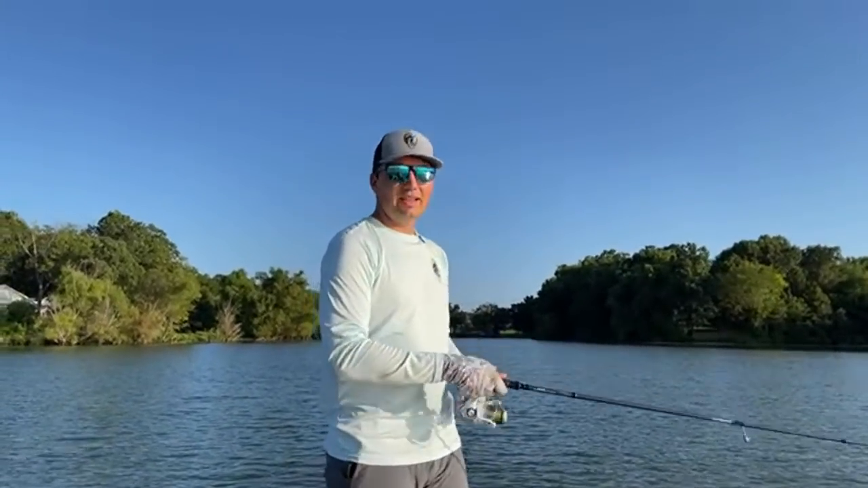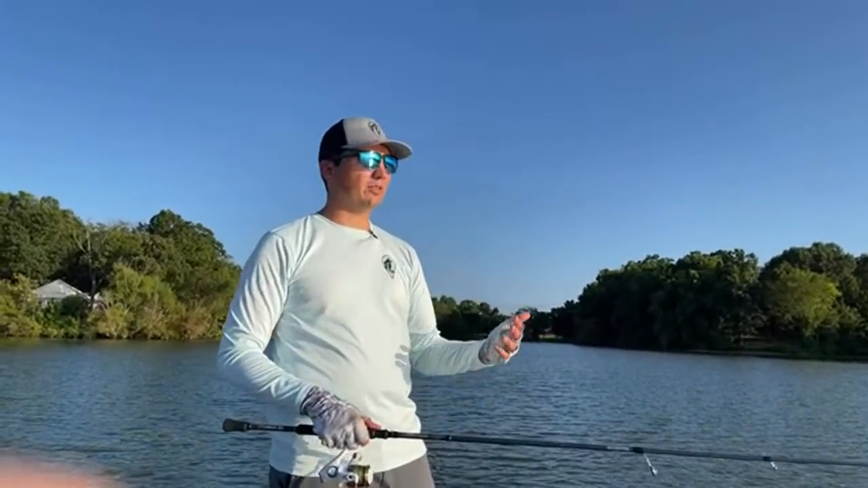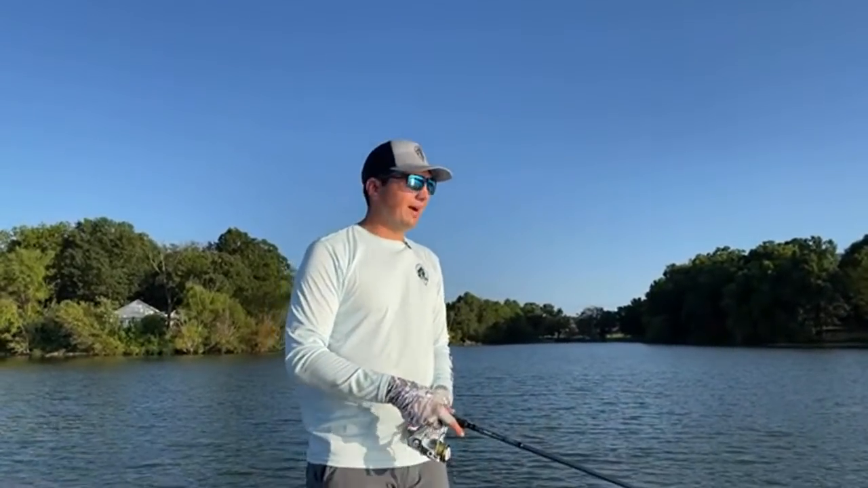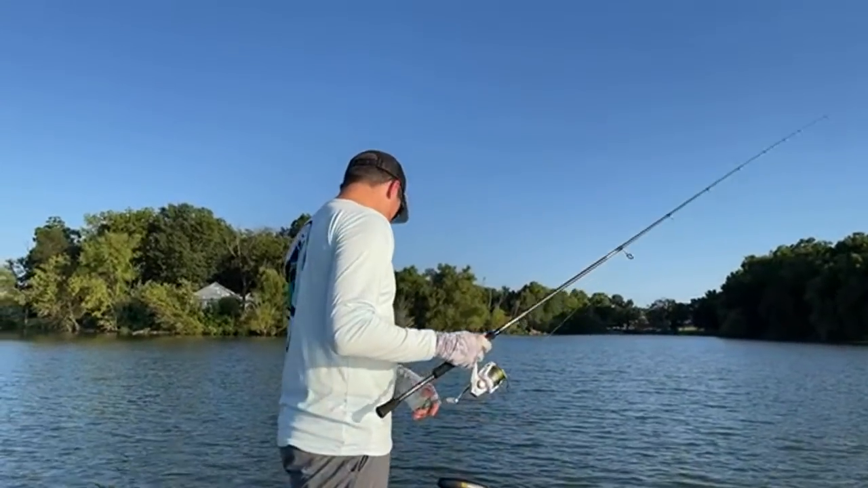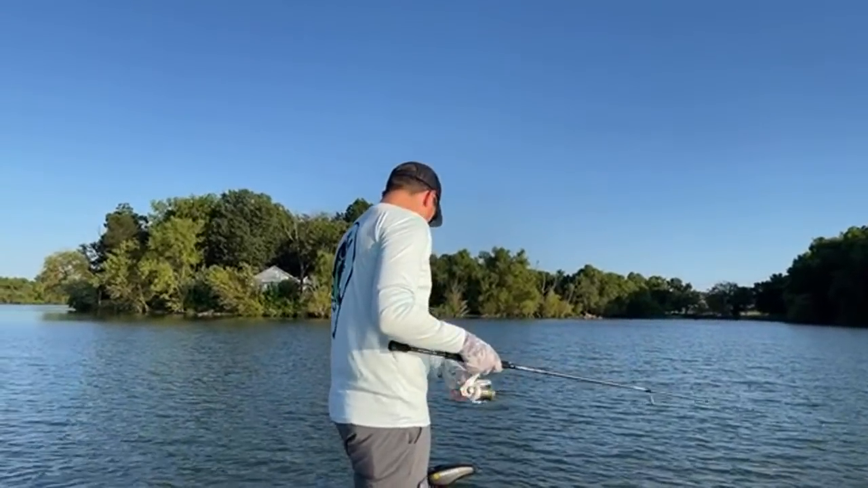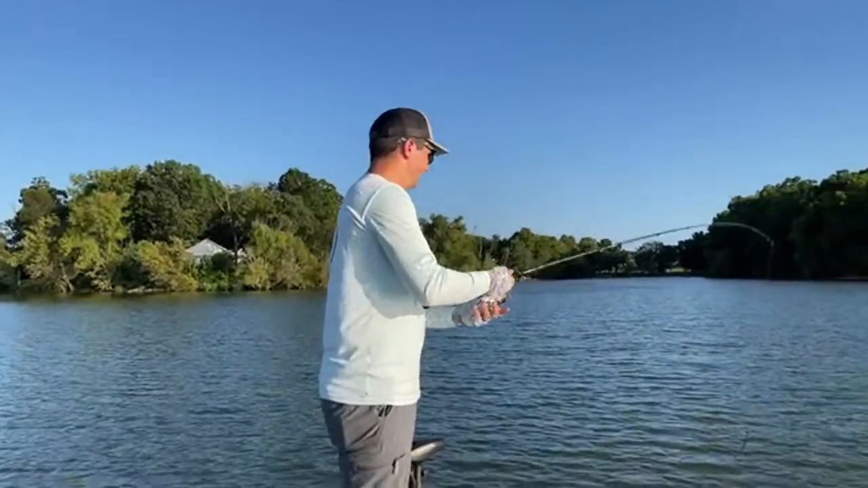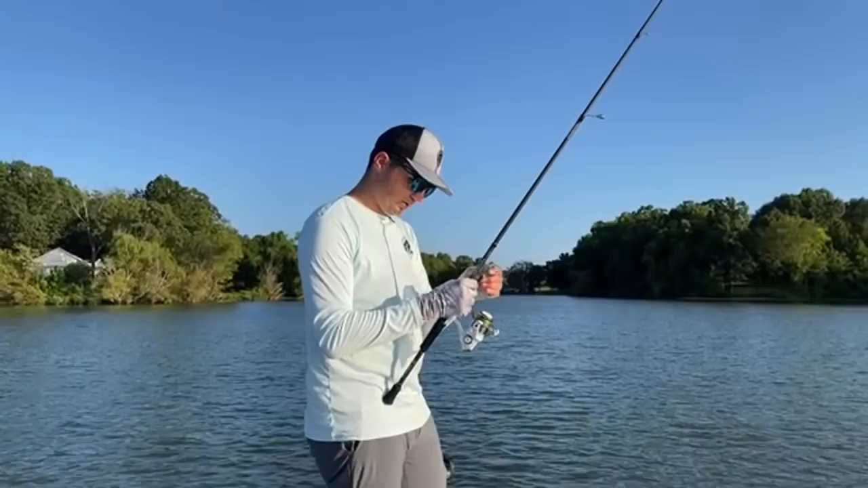If I was going to catch them in another video, I would have to go find another spot, graph for another hour or so, fish for a while, catch some fish. This is how it goes every single time, I'm just randomly pulling up on stuff that I've never fished before and catching some. So that's how it goes.